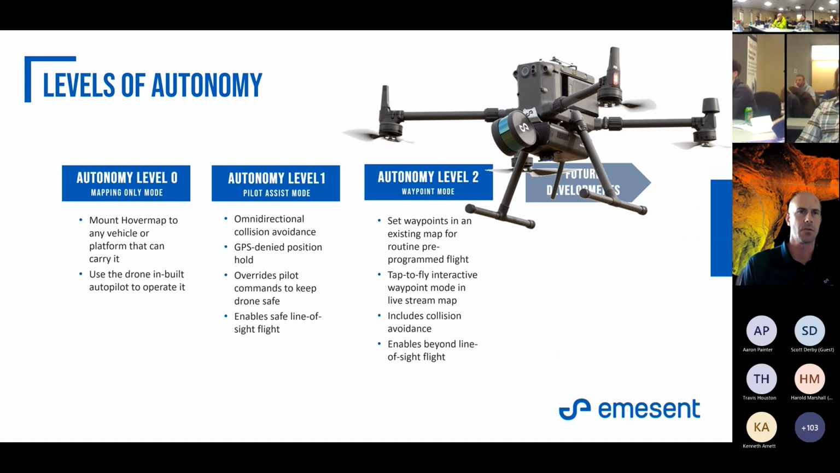Autonomy level 0, essentially we call this mapping mode. You aren't going to be using that advanced autonomy. It's just picking up the immediate environment using the sensor.